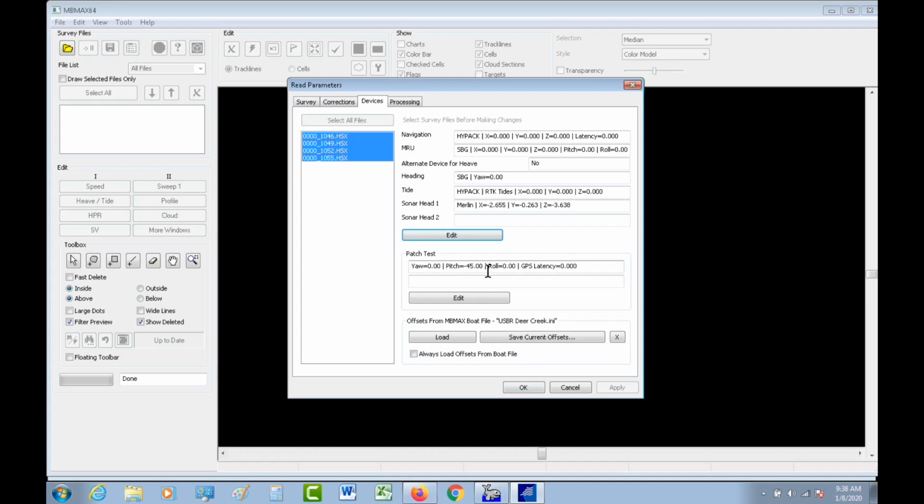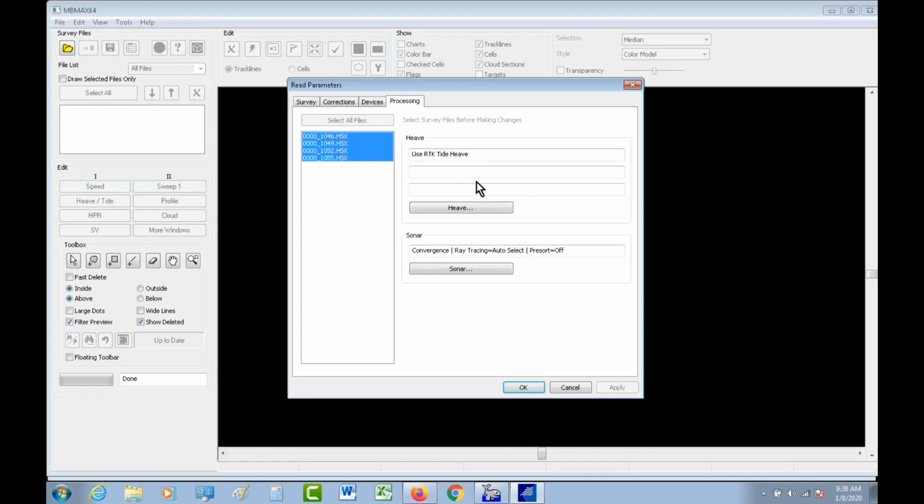So again, we go ahead and we put in the tilt that we think it is. So this has already a negative 45-degree pitch put into it. And the other key thing, remember I said you have to have RTK. So we're going to use RTK as our heave device here, because you can't apply the normal heave that you would do to a multi-beam to a LiDAR system. You just use the RTK.